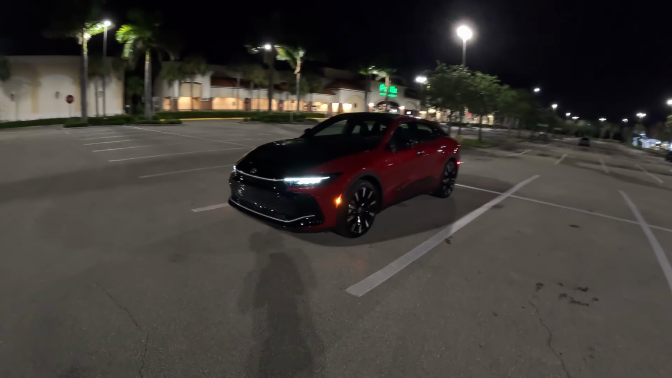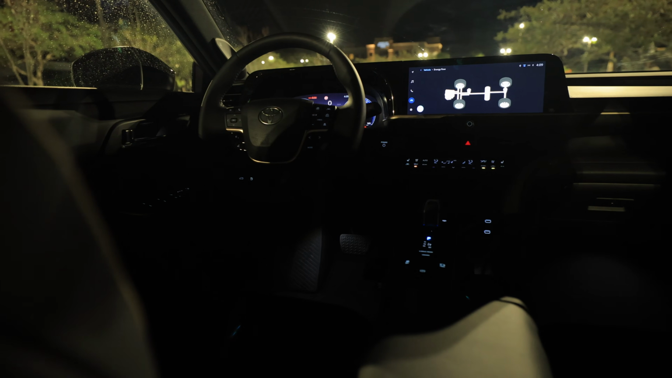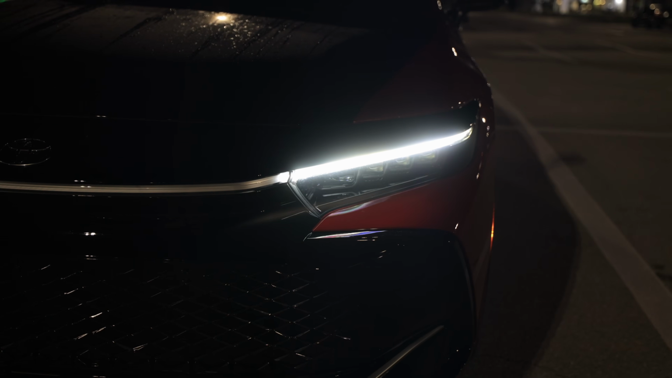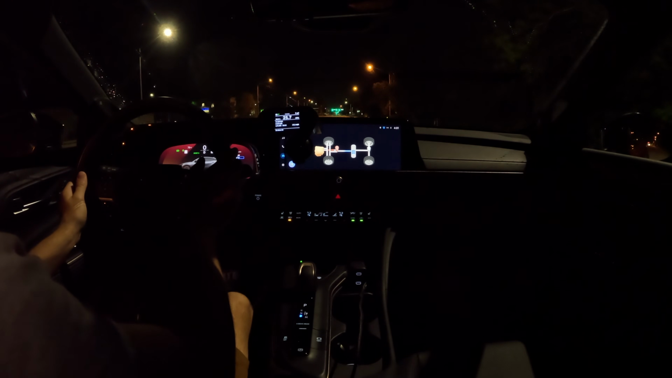We're doing a nighttime review of the new Toyota Crown. We're gonna check out the lighting on the outside as well as the inside, but let's get this party started with some 0 to 60s with the streets empty at 4 in the morning. Flipping it into Sport S mode, we're gonna torque brake.